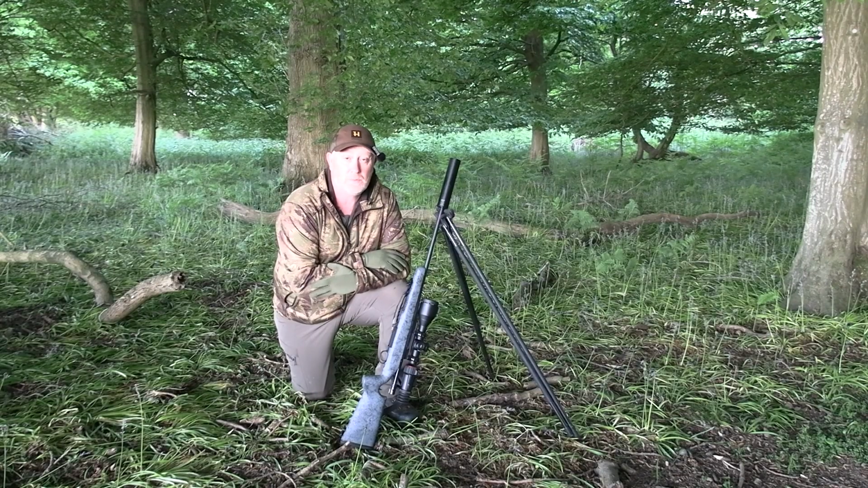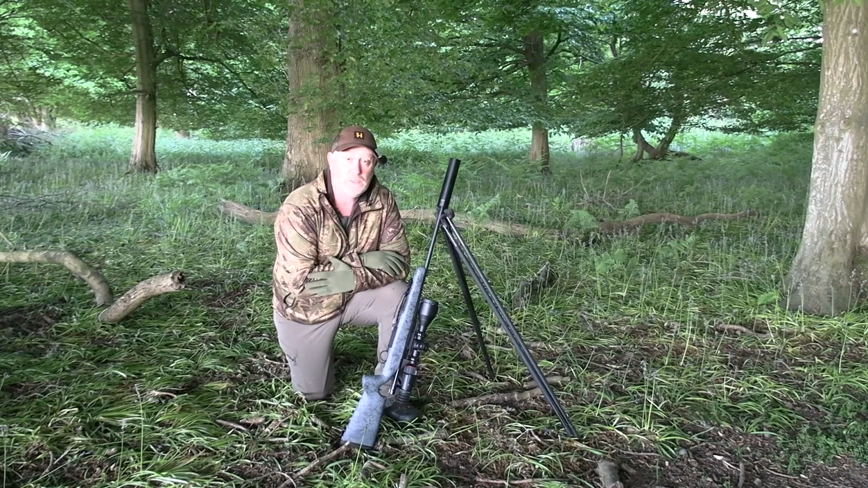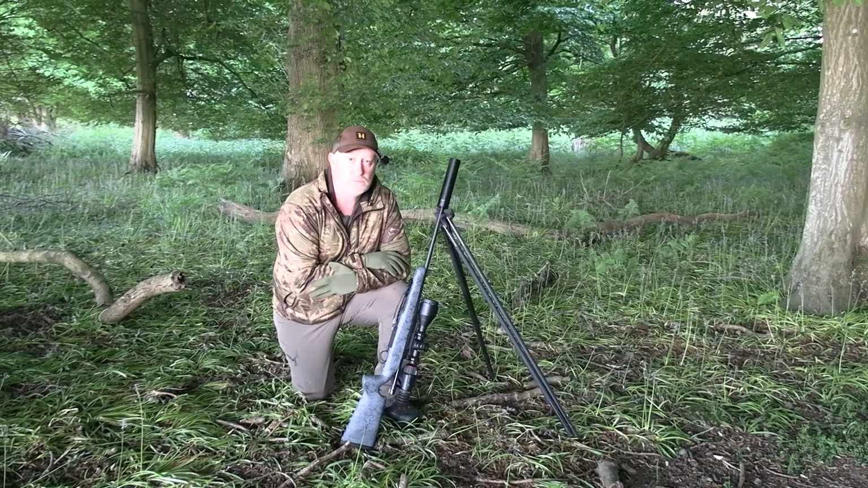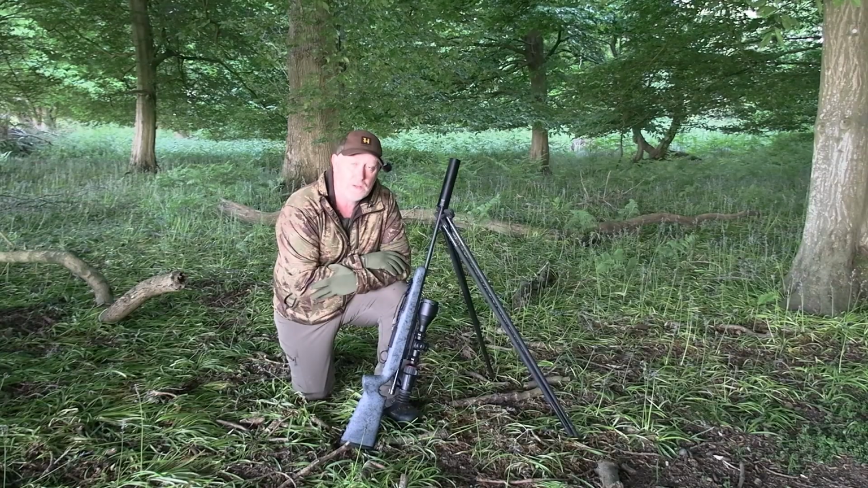Obviously a set of binos maybe to positively identify your target if you're shooting deer, but for foxing, long range shooting with this is a breeze. It's x3 minimum zoom, which is good for me, because you can get onto the target animal relatively quickly, zoom in straight away, bang, fox down hopefully. But no, really pleased with it. Obviously we'll be putting it through more paces over the coming months, but suffice to say I'm more than impressed.